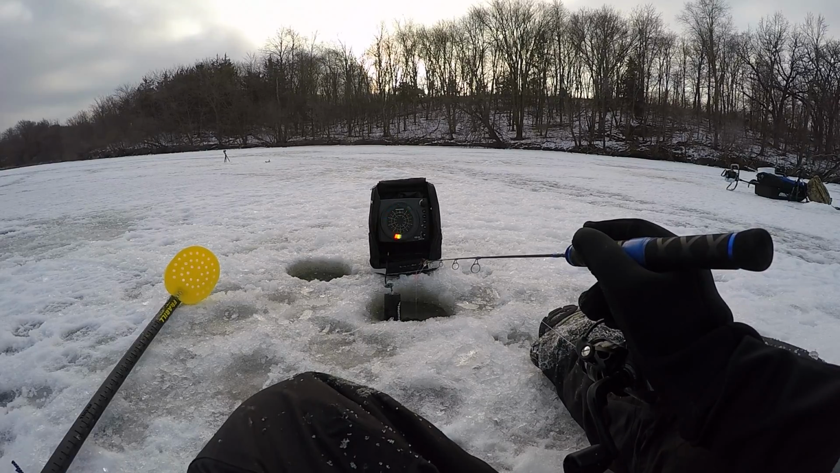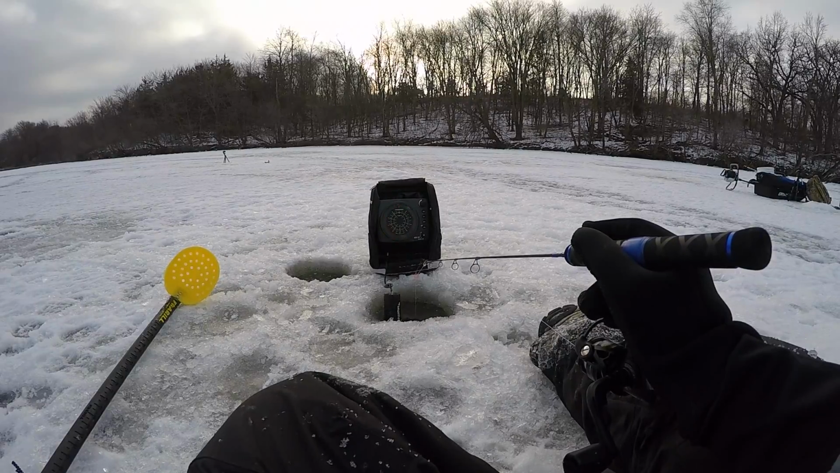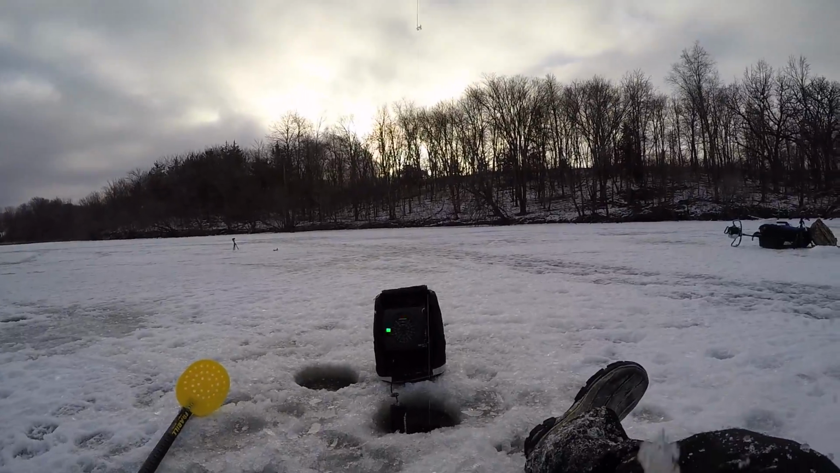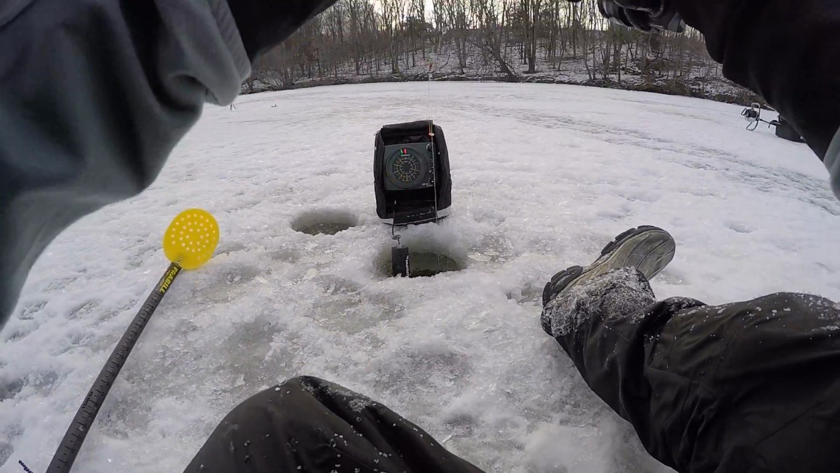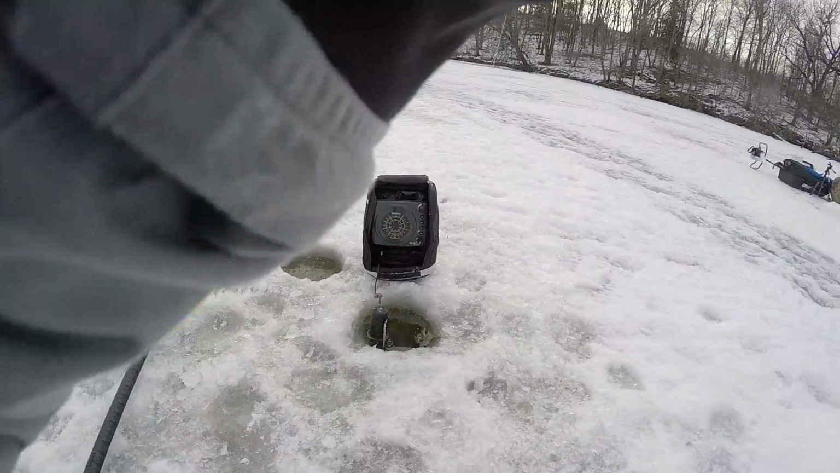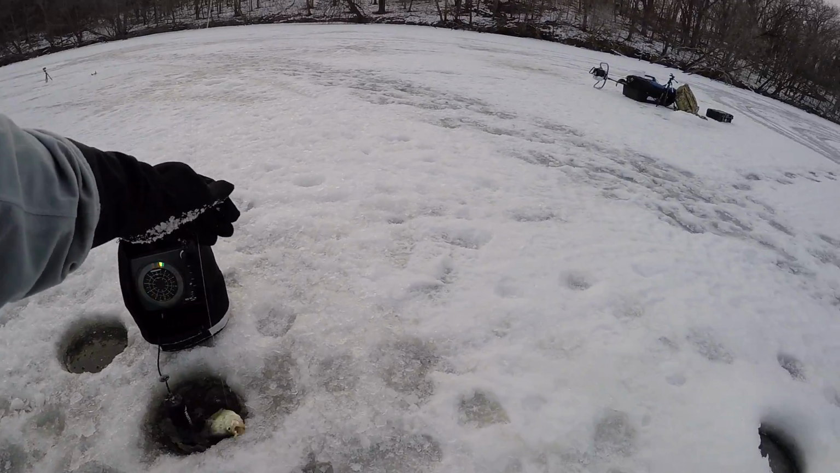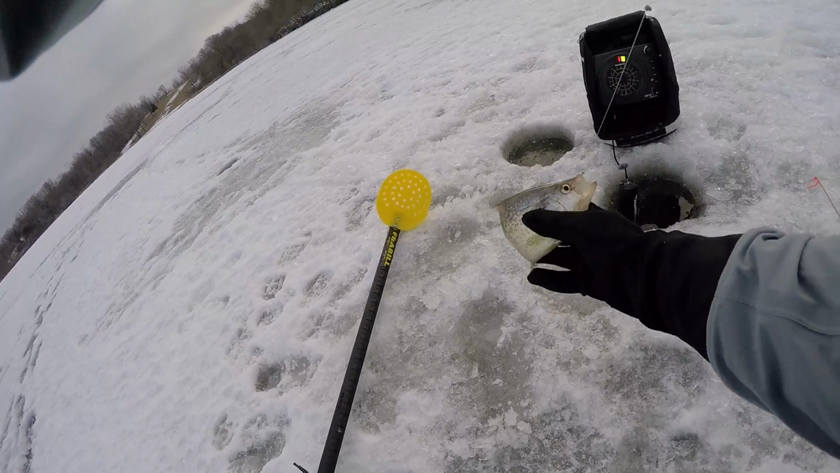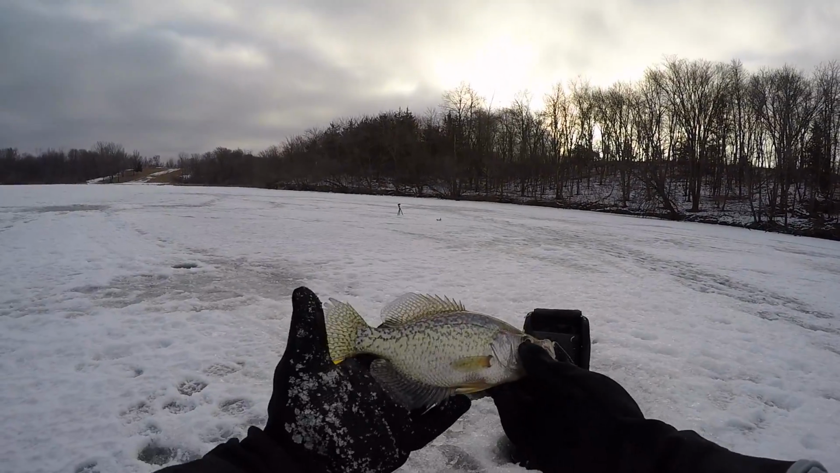Eat it. Yep. Oh, what is it? Ooh, a nice crappie. It's much better than the other ones.